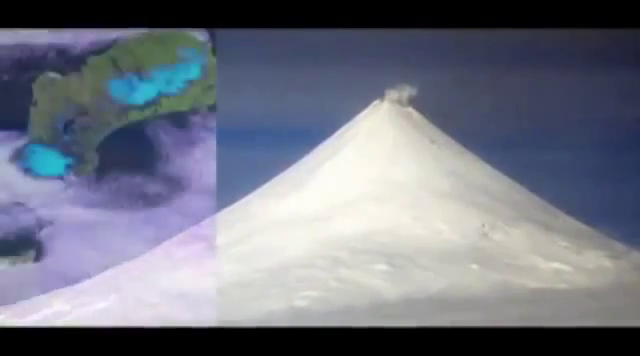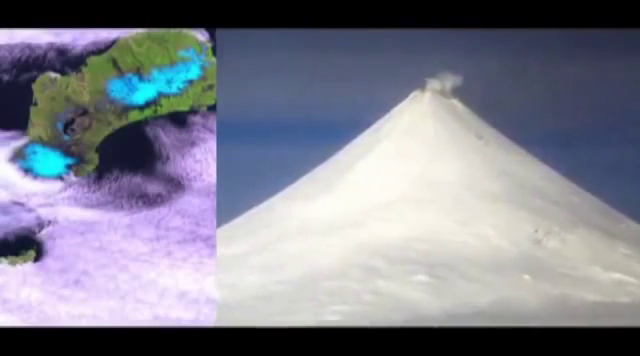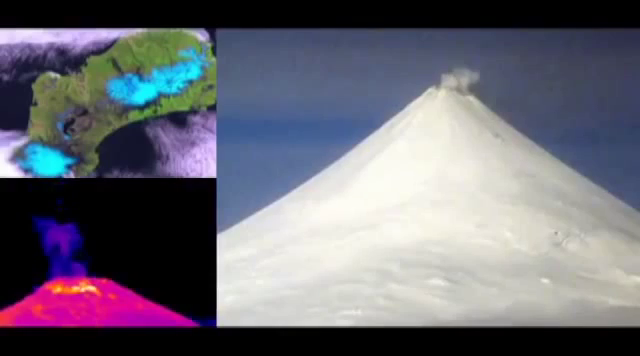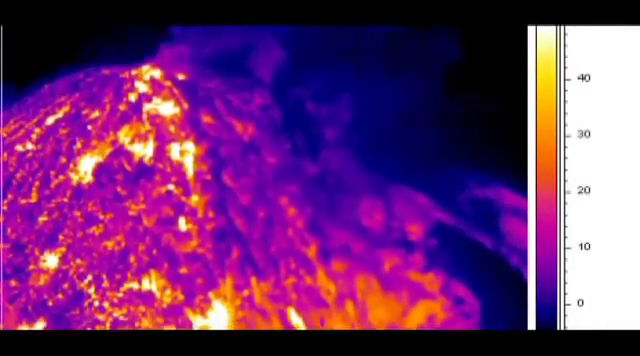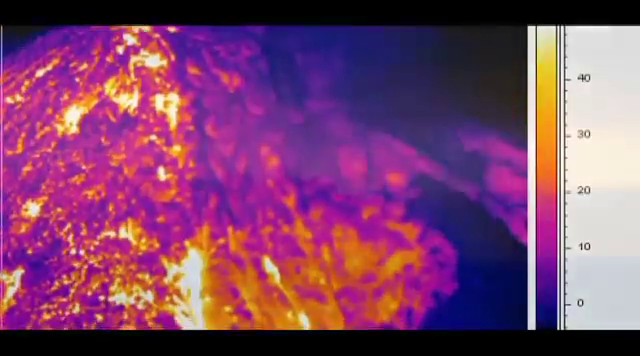It is one of the most active volcanoes in Alaska's Aleutian chain. A 2-month record of thermal changes alerted researchers of an approaching eruption. This type of thermal monitoring of remote volcanoes is vital for providing timely warnings that reduce risks for air traffic and local residents.